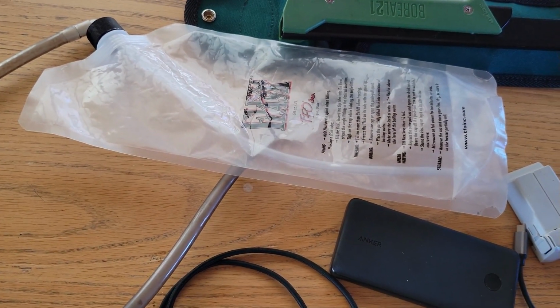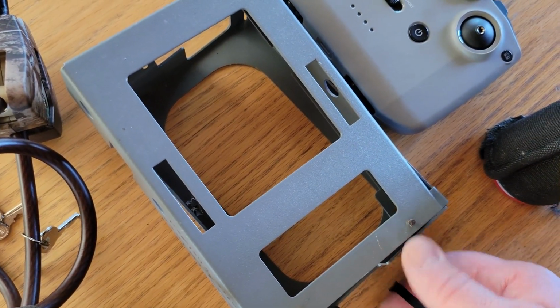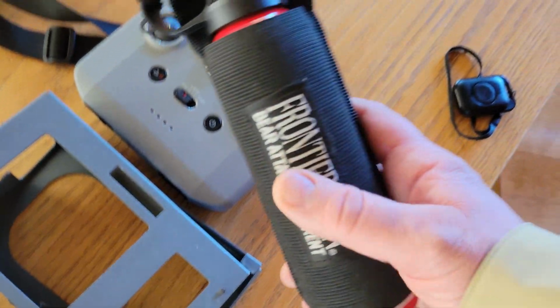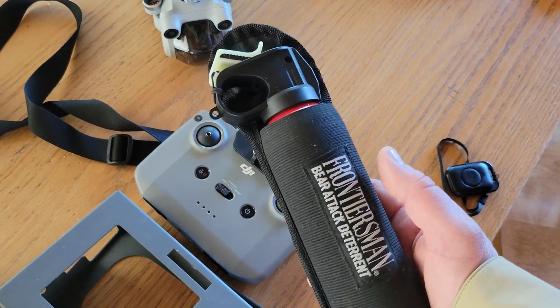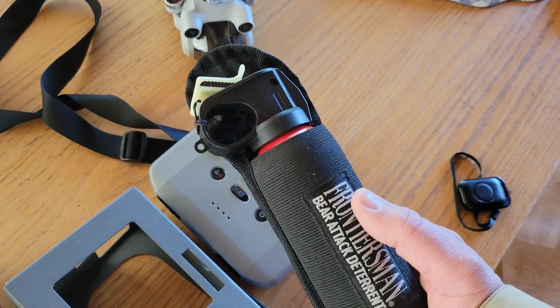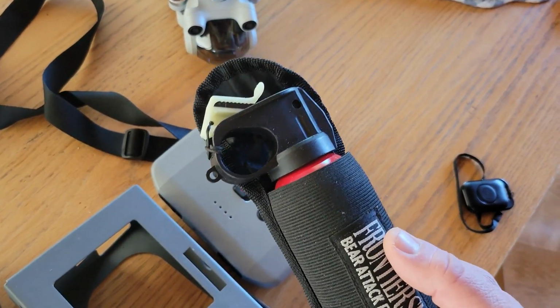Hydration pack, so water. Going to be definitely bringing water. I'm going to be bringing a lockbox because I'm going to be setting up another camera, one of my Boley cameras out there. Bear spray. So the bears are going to be out. They are out, and I had never encountered one, but I want to be prepared in case I do. So let's be prepared for that.